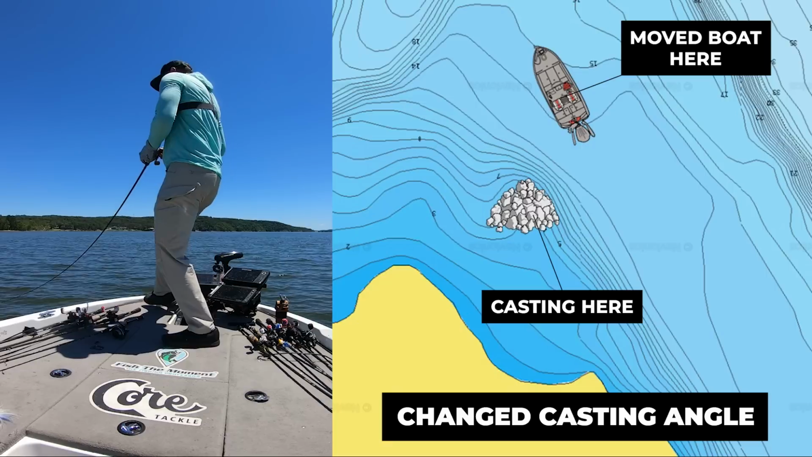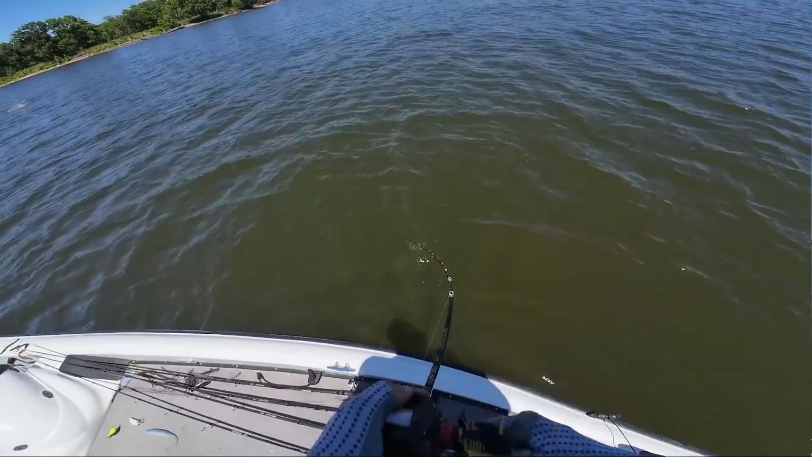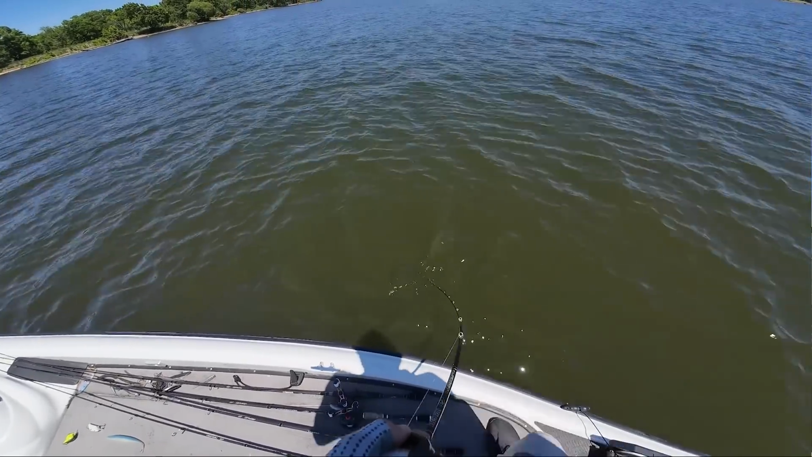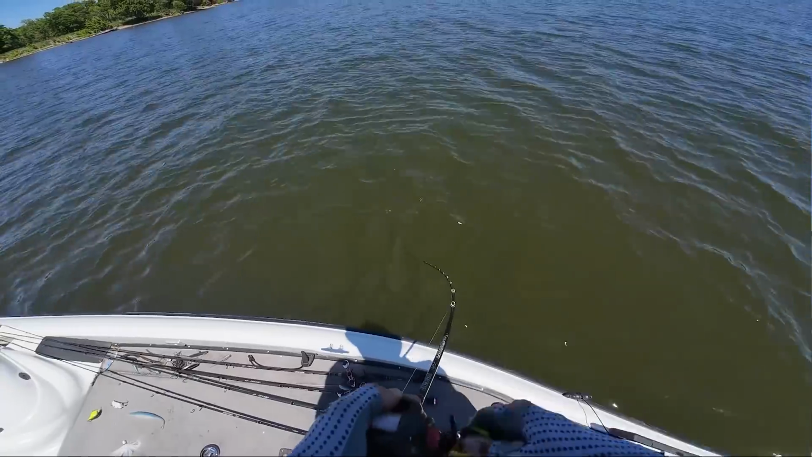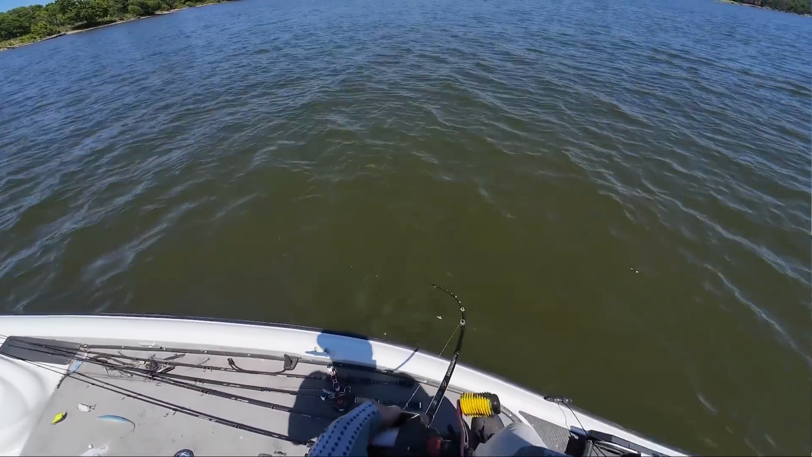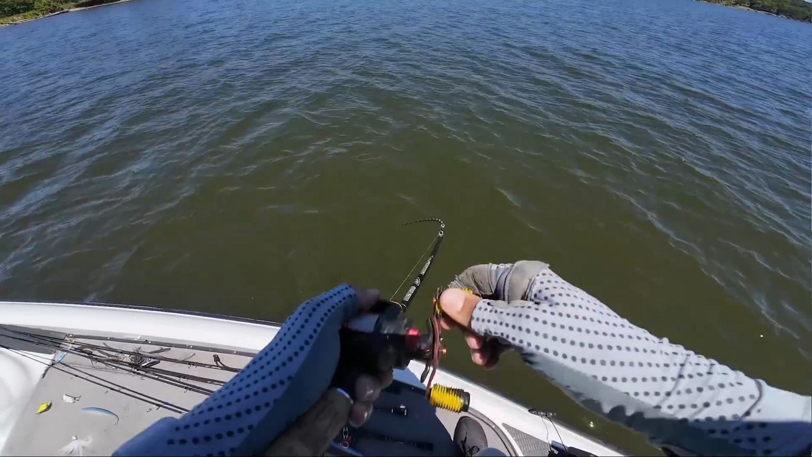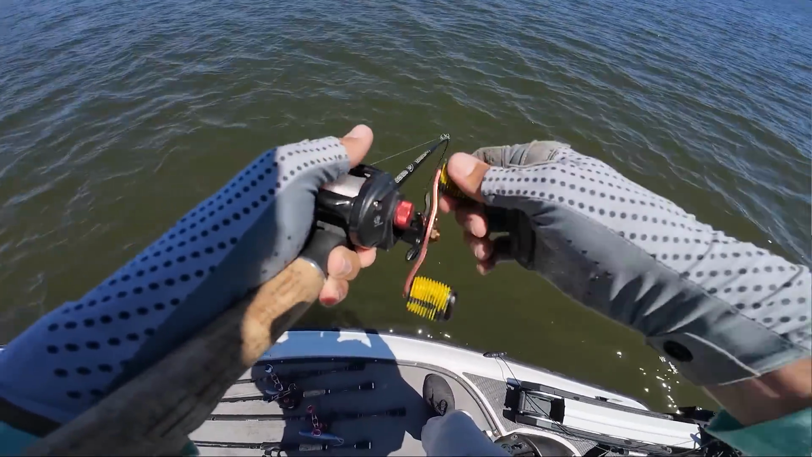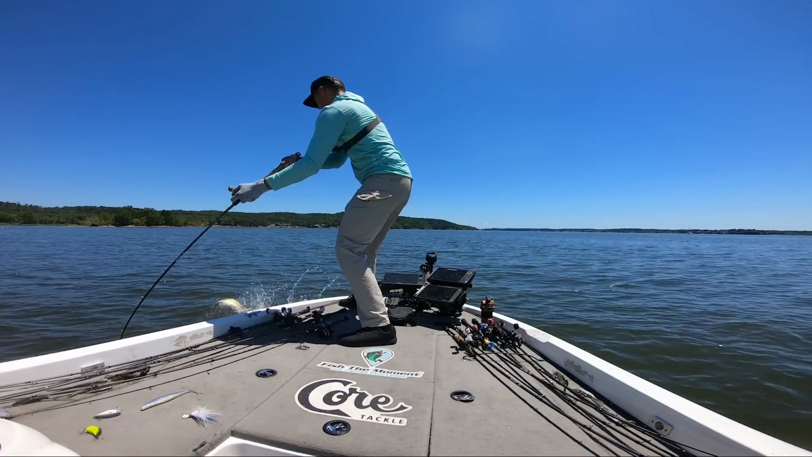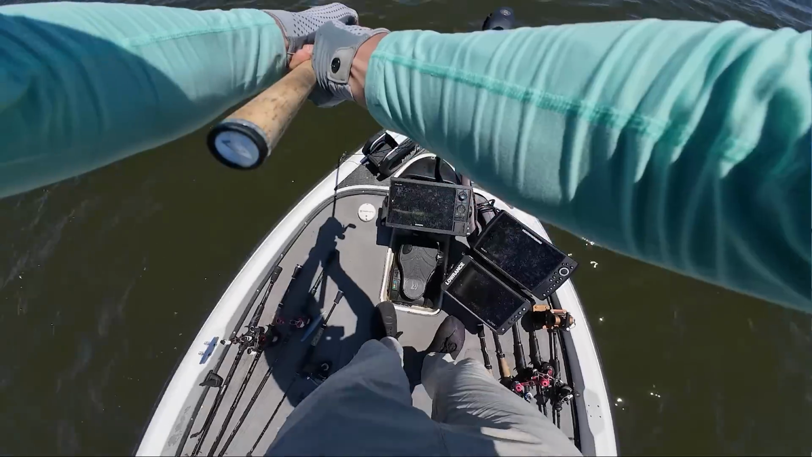Ooh, got him. Change up that angle one more time. Got a big one, big one. Oh my gosh. Stay on there, fish. This is why we throw the big Magnum Squarebill, guys. Golly. Had to change up. I'm casting literally downwind now. Stay on there, fish. Oh, golly, stay on. Work him around this way.